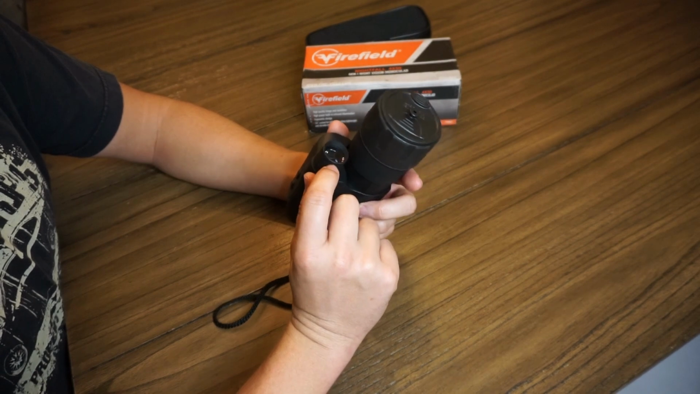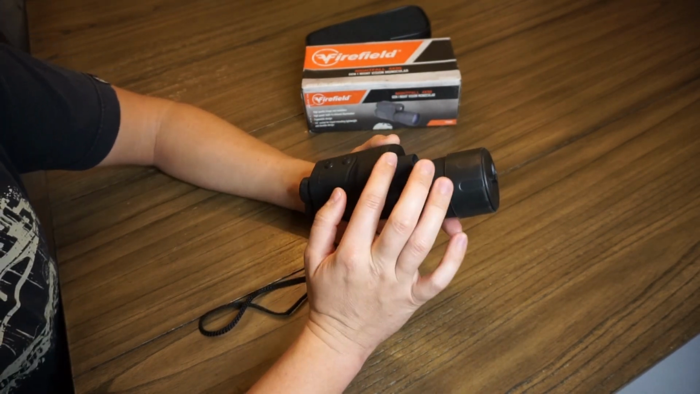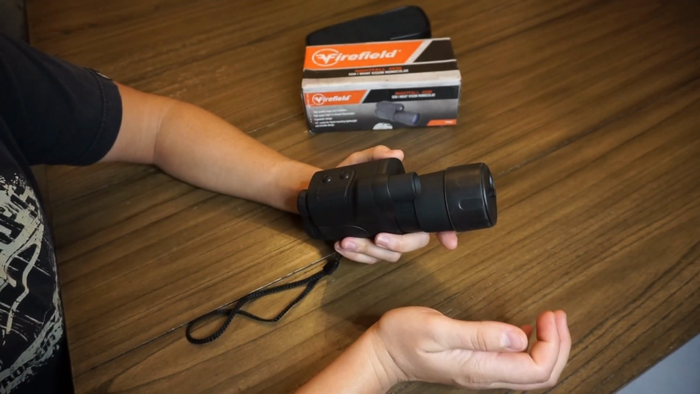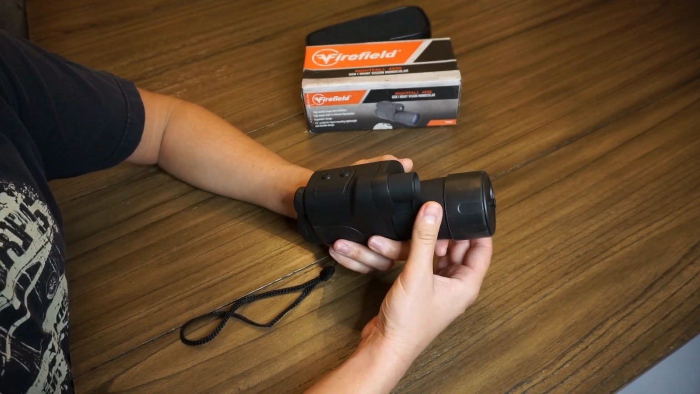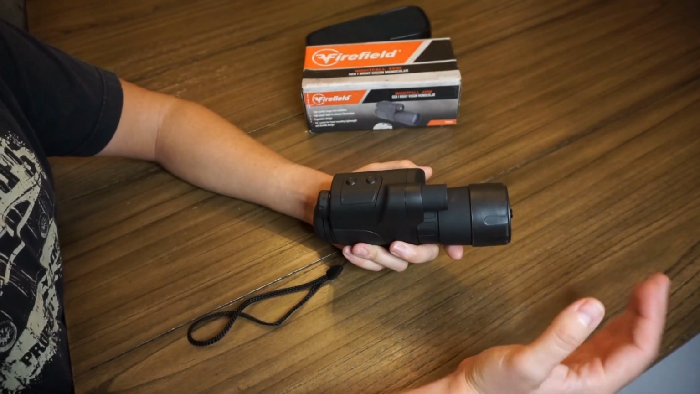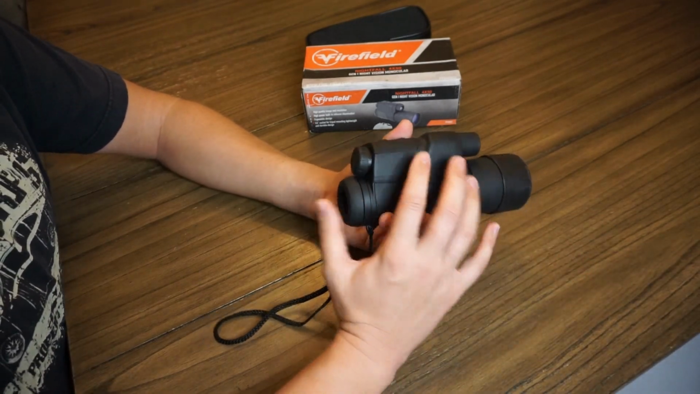This is the IR, the infrared light for supplementary illumination. This is limited on range, so if you have absolutely no cultural lighting or ambient light in the scenario that you're trying to use it, then this can help, but the amount of distance that the light will reach is all of the return that you'll get back into the objective lens.